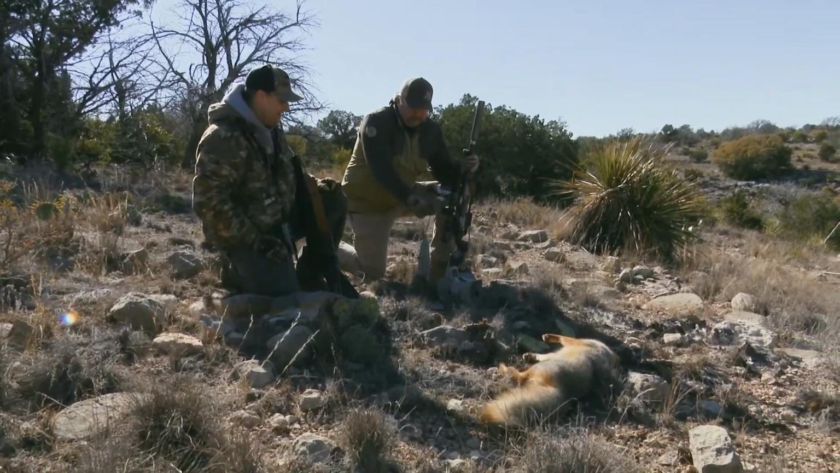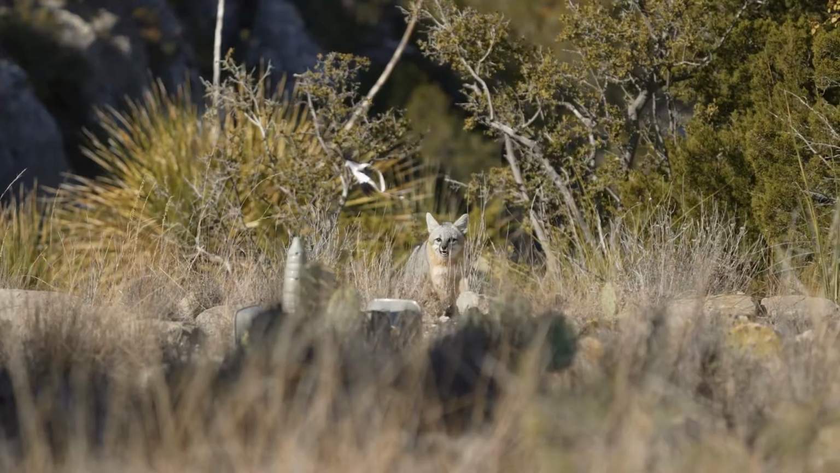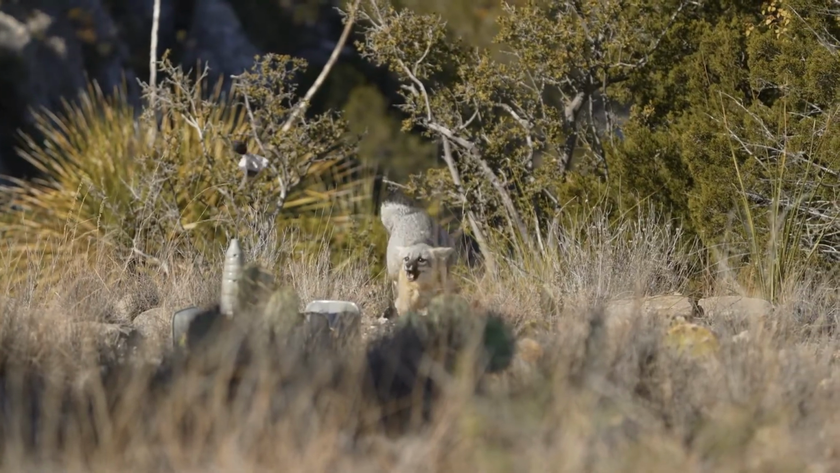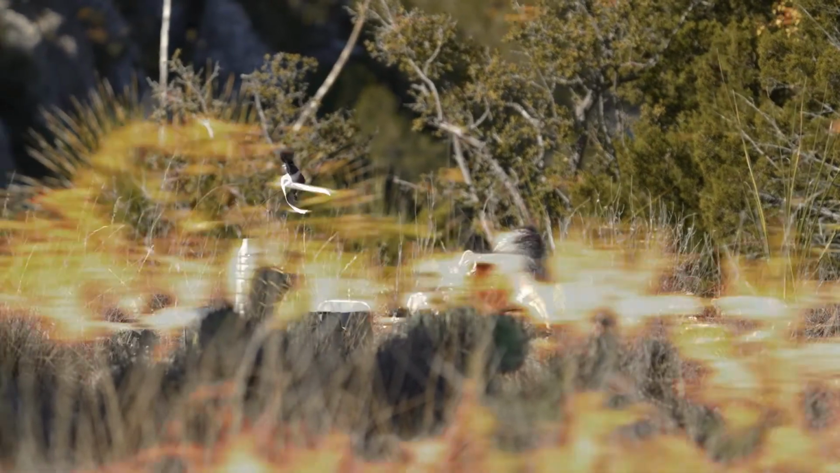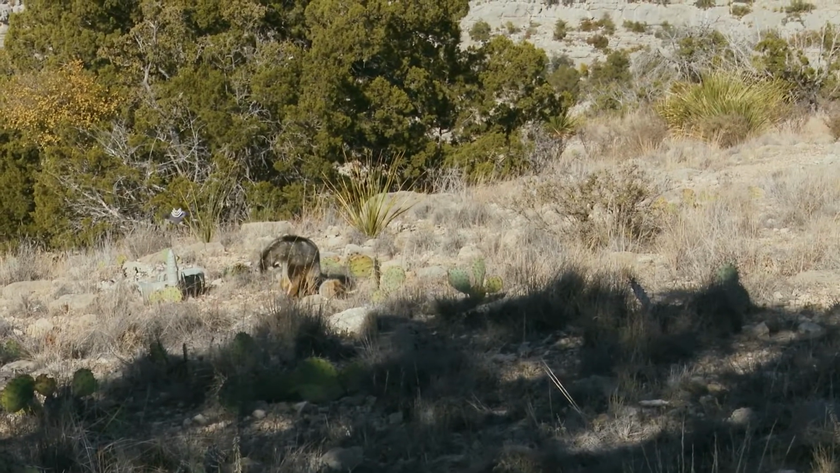I'm surprised this decoy is even still here. They attacked that thing. They literally ran up, bit it, growling, getting after it. But this third one that came in was super aggressive. I'll pretty much bet you that's a big male, but he's huge.